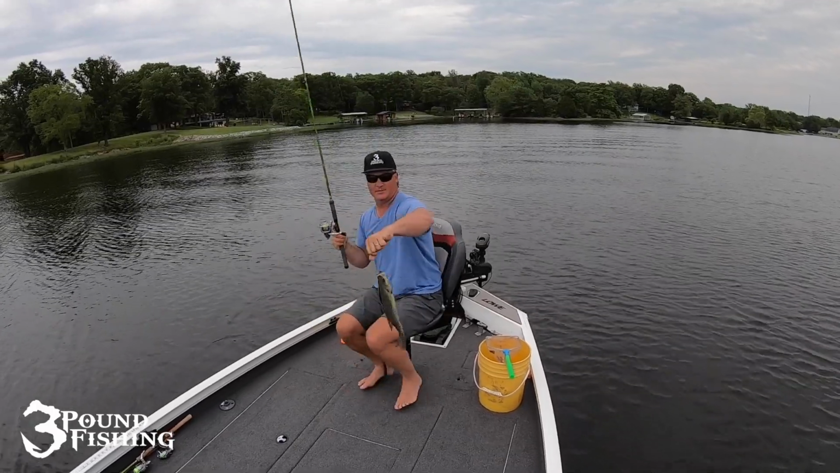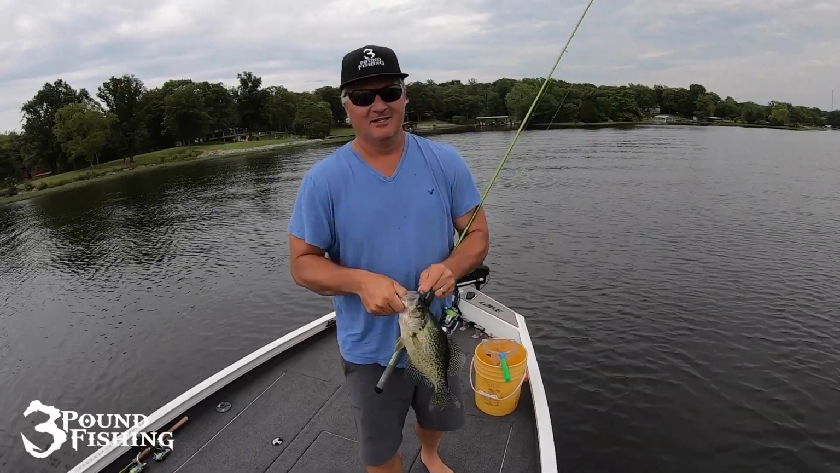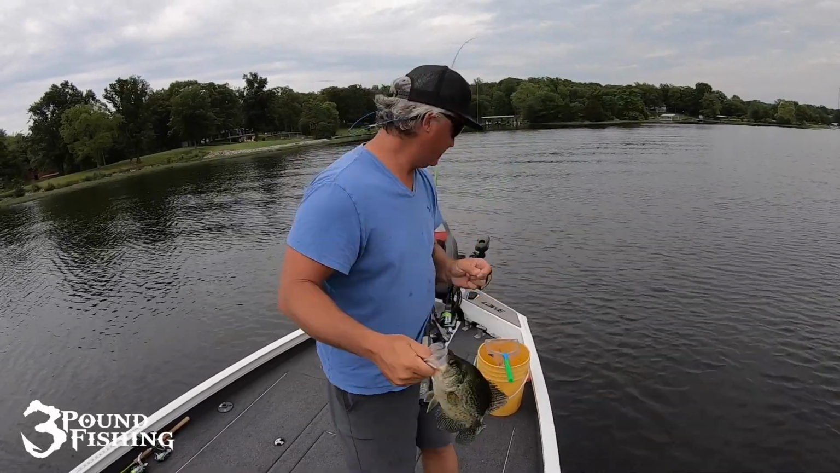Oh man, that's a pig. Let's measure over that one, folks. That's a good sized fish.